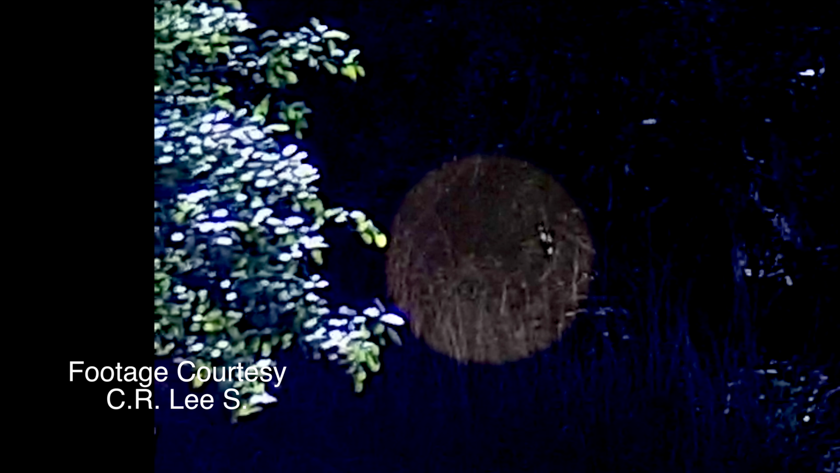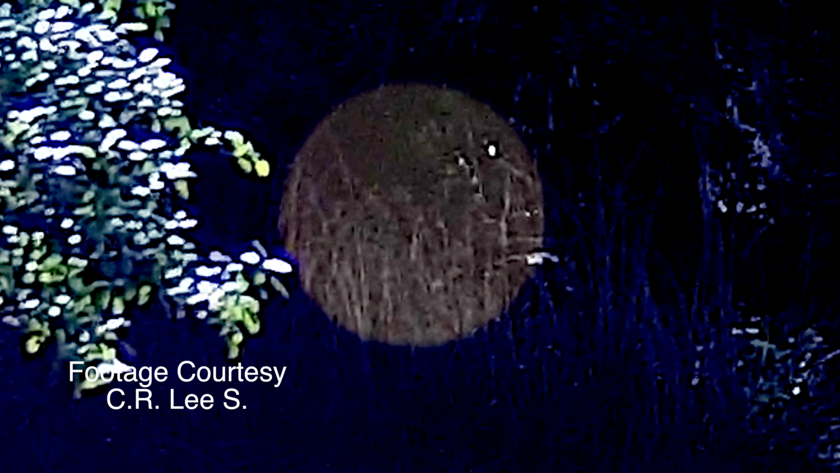And while the rest of them are diffused heavily and the camera's having trouble picking them up, this guy, you can even see his eye shine. He's in there. He kind of looks like a big giant monkey hybrid kind of thing. It's a hell of a shot. Lee did a good job.